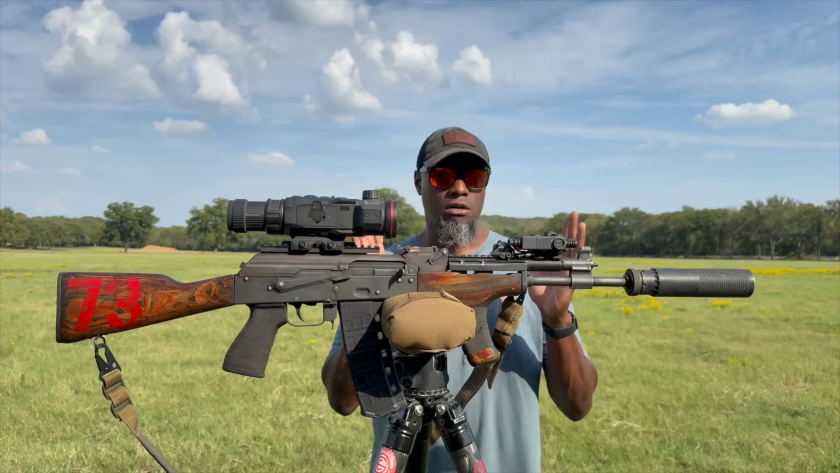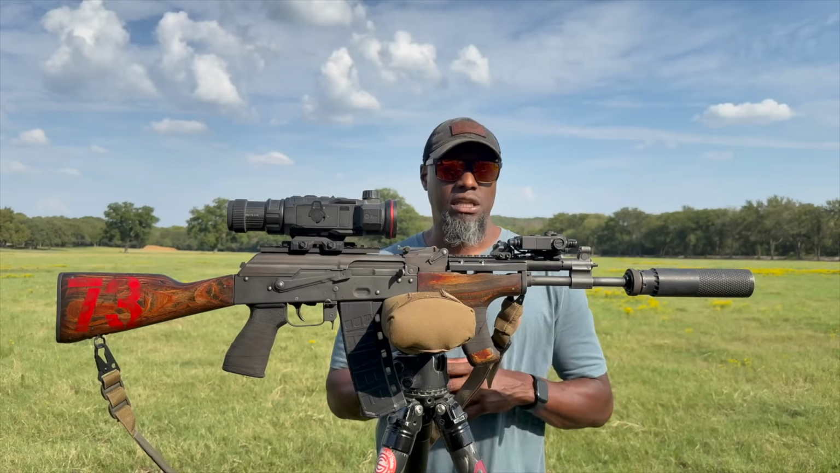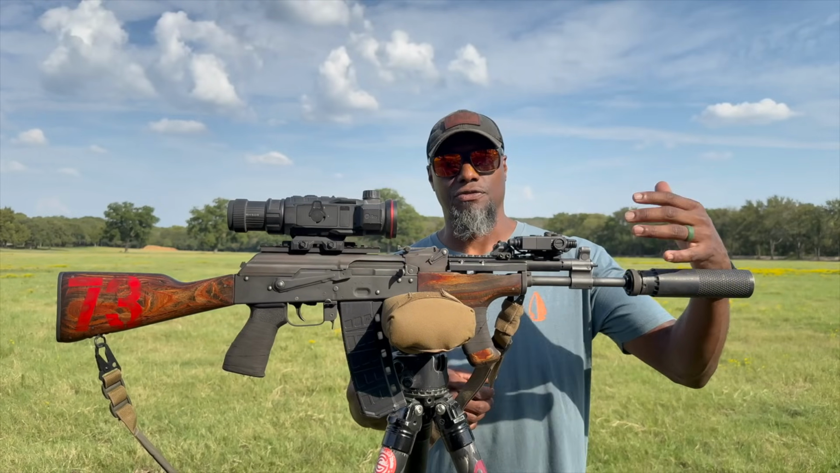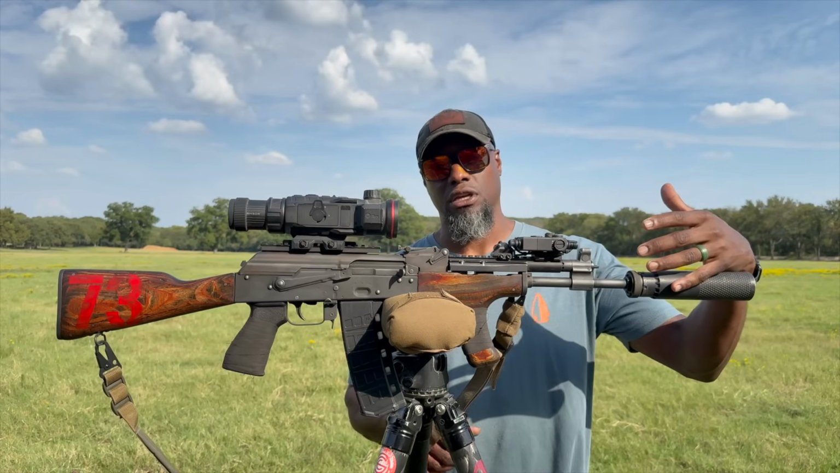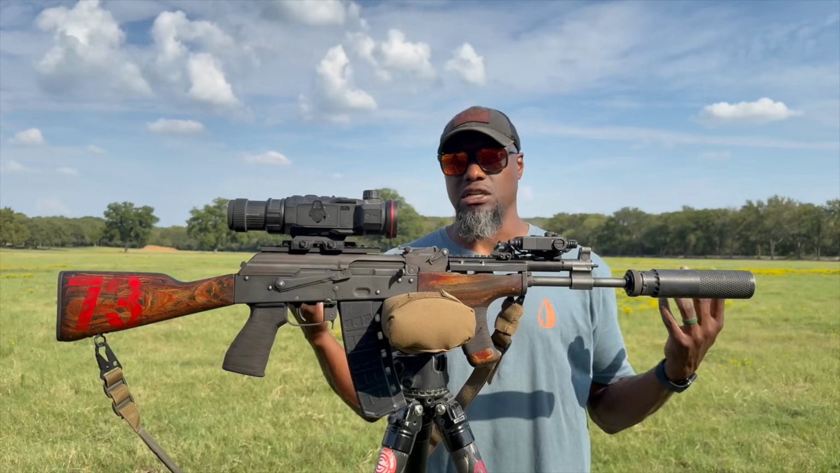One thing to take into consideration, folks, is when you shoot this thing suppressed, be a little cautious with what type of can you're using. Nothing dangerous. It's just a lot of blowback. I did try out other 5.56 cans, specifically the Polonium, and within 5 shots, my eyes were burning and it was too much. I didn't like it.